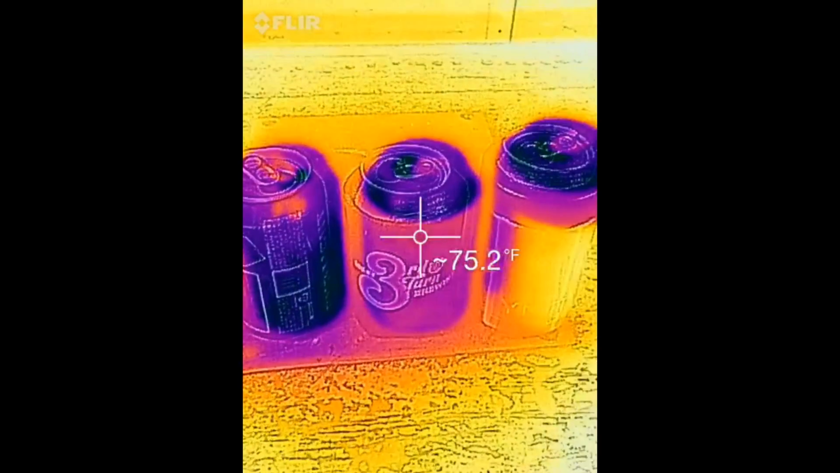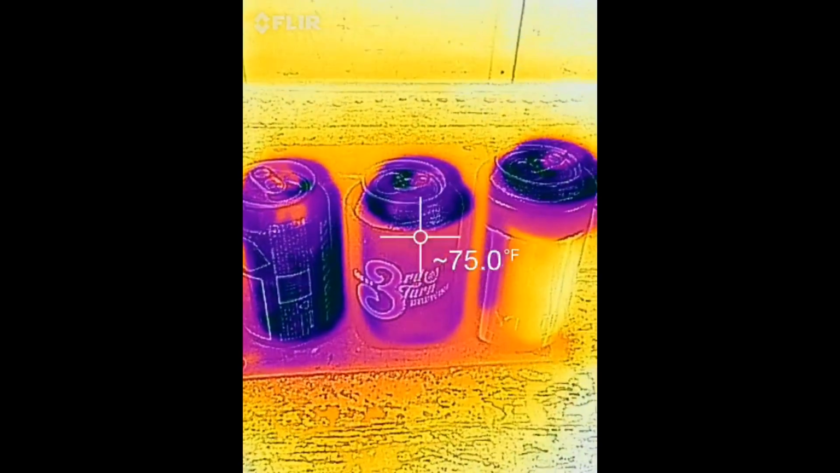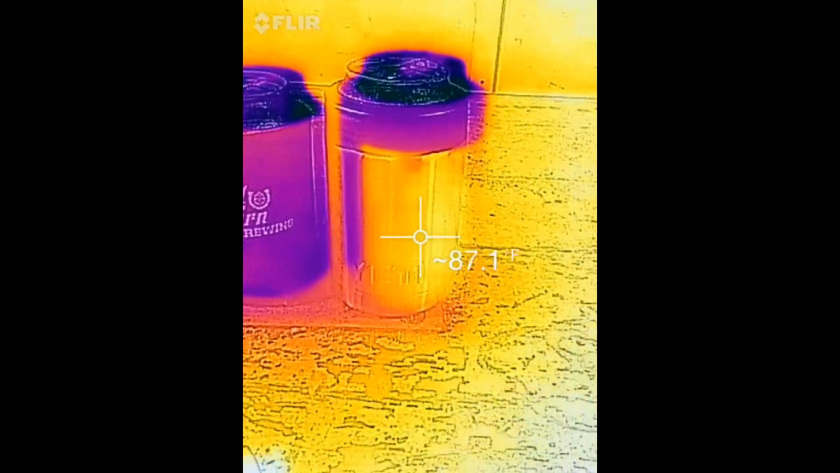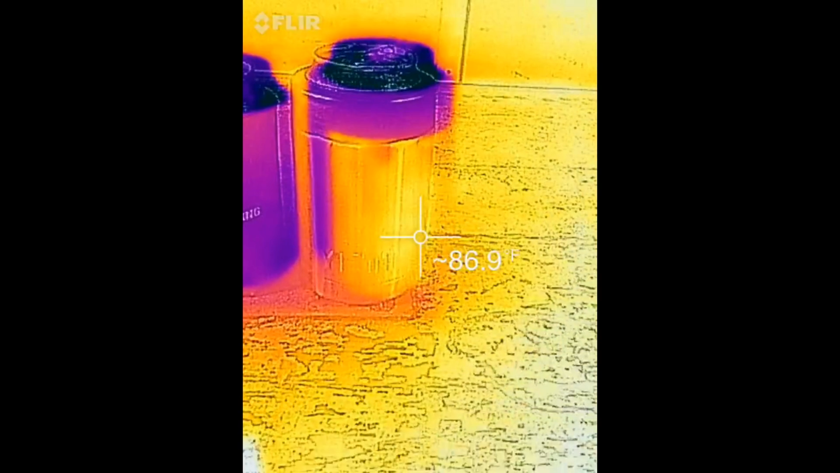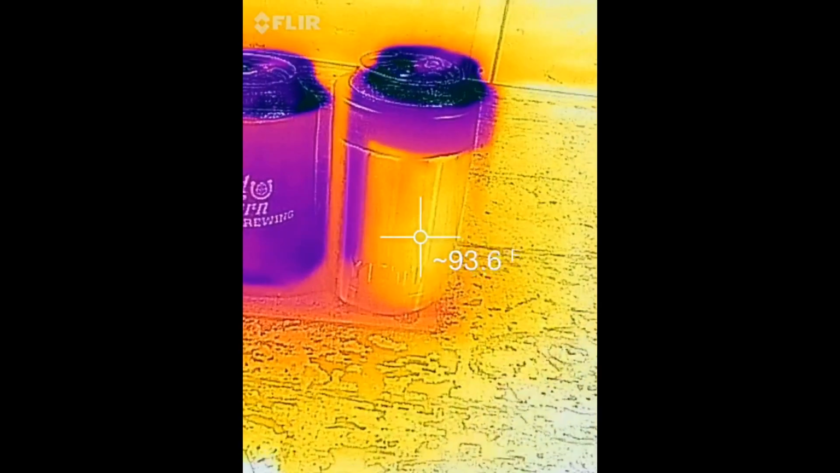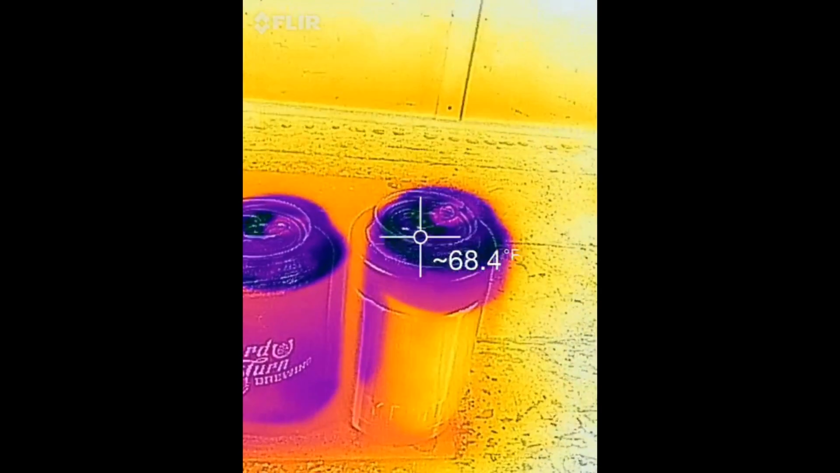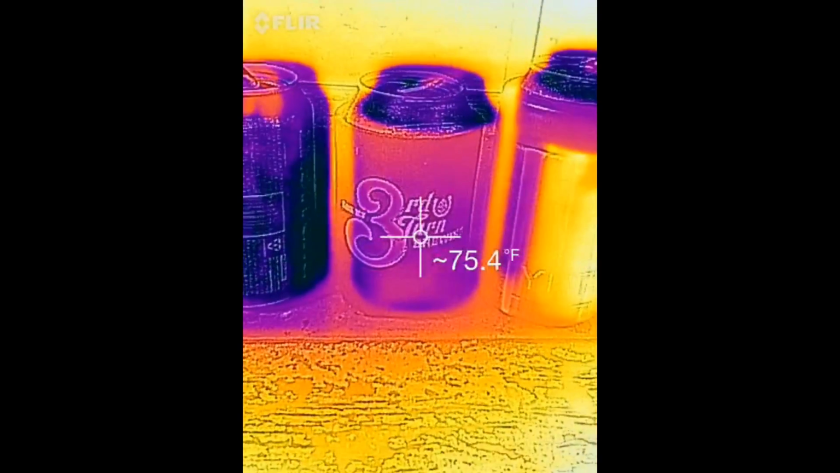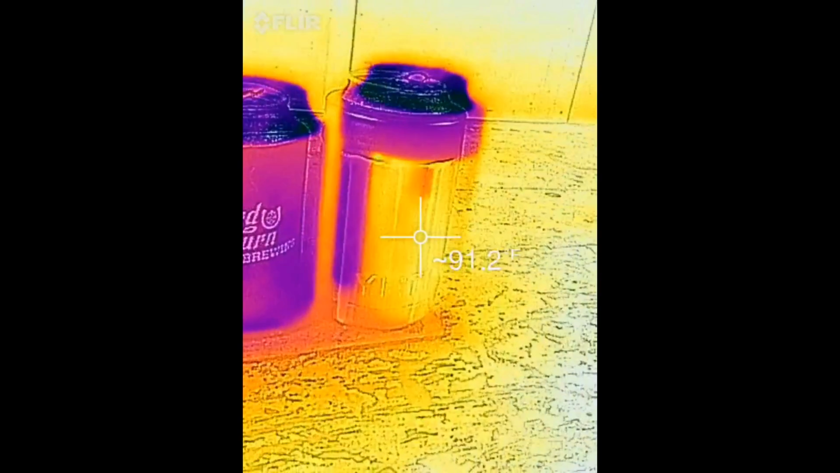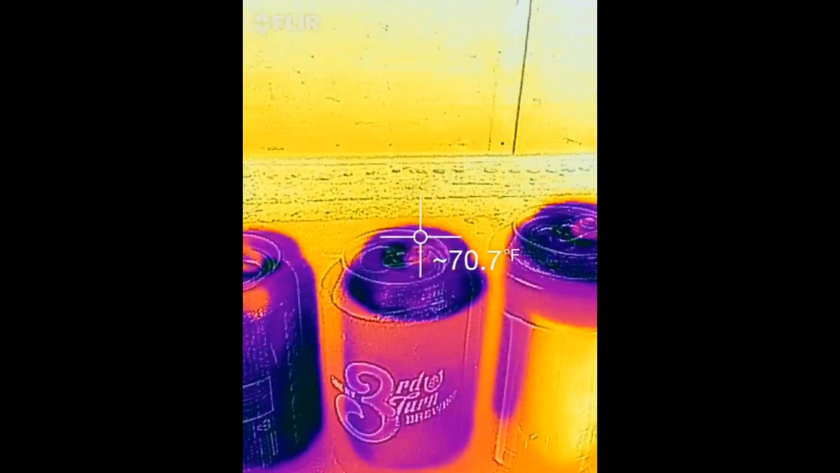Alright, I just wanted to check in. We're about the 25 minute mark. Just wanted to check in with the FLIR and show you what is exactly going on with these temperatures before we remeasure them. Of course, you can see that the YETI is keeping the heat on the outside of its container with its double-walled insulation, and the only cold that's really escaping is through the lid. And you can see the regular koozie is doing good work as well. Of course, not as good of work. You can see a lot of the cool is just rushing out of that and escaping through the top.